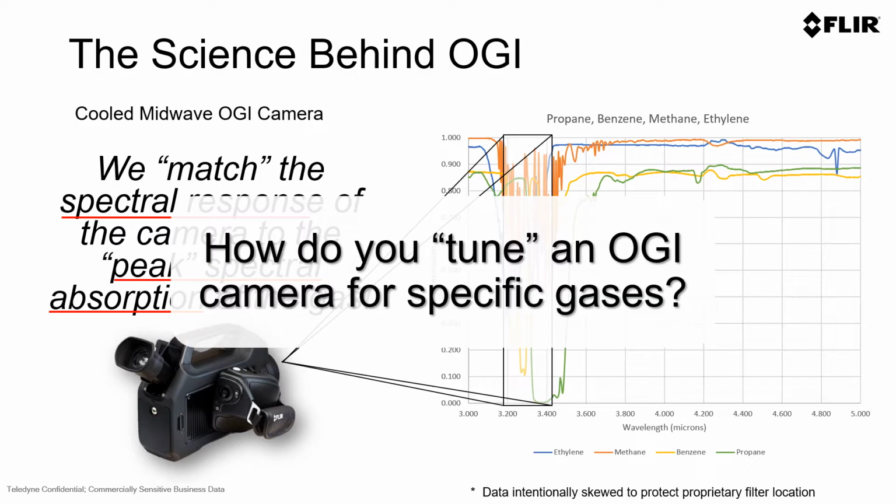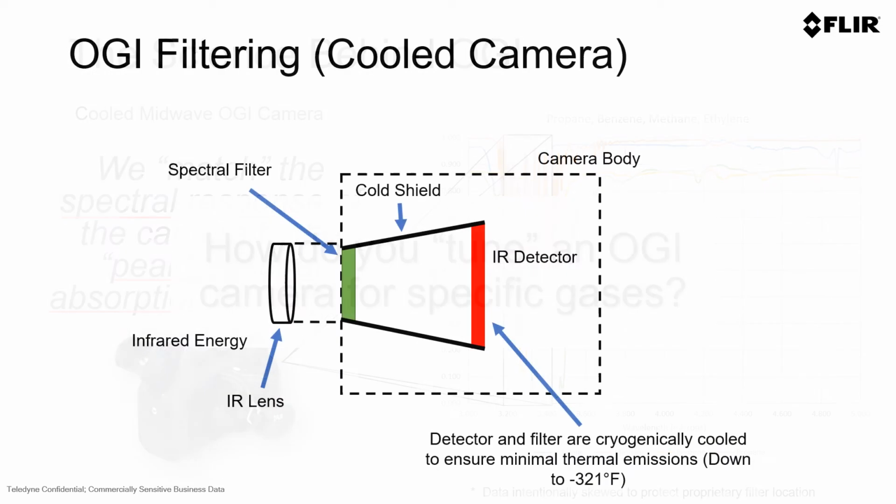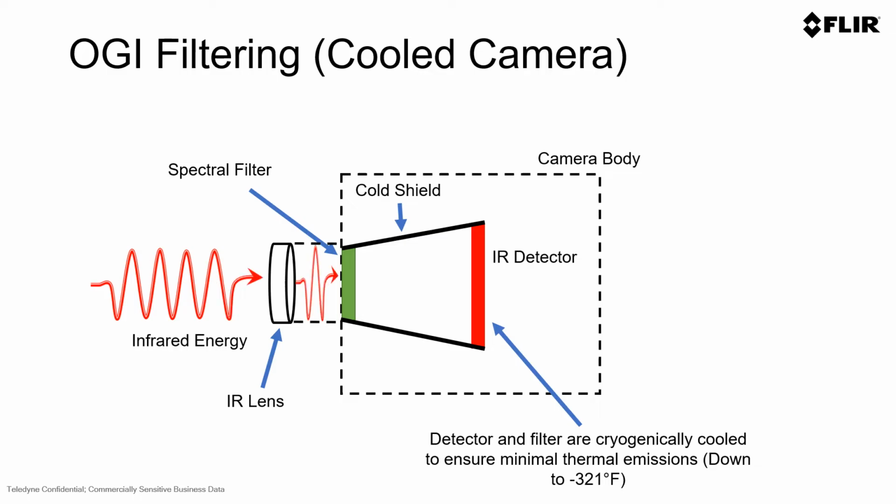But how do you tune an OGI camera? You do that through special filtering. And in our hydrocarbon cameras, which are cooled midwave cameras, we actually put the filter inside the cold shield of the camera body. And what that does is allow the energy to come through the infrared lens and reach the camera body. At that point in time, it hits the spectral filter, which is filtered at 3.2 to 3.4 microns. That limits the amount of energy that gets through the spectral filter and hits the infrared detector.